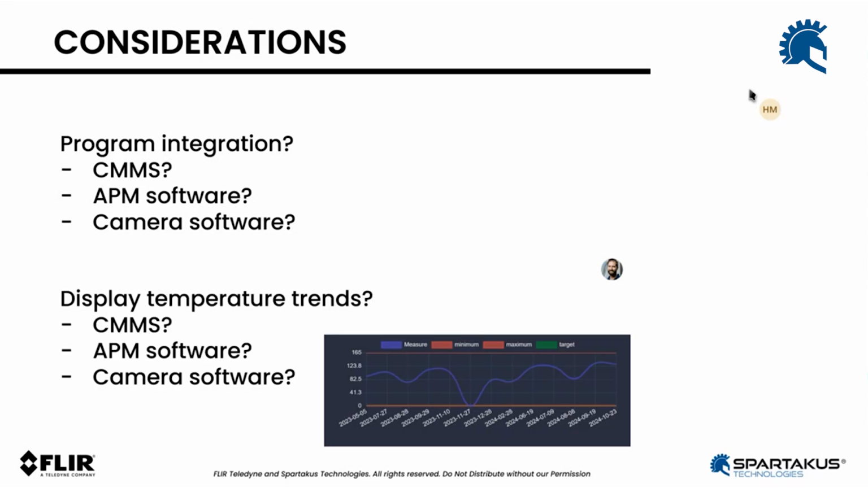Another consideration is about the trends. What's very important, especially when it comes to process and rotative assets, as we've seen, is that the nature of the defects is gradual decay. So, of course, we want to be able to measure the temperature trend. Again, does your CMMS allow that? Does it enable you to trend temperature?